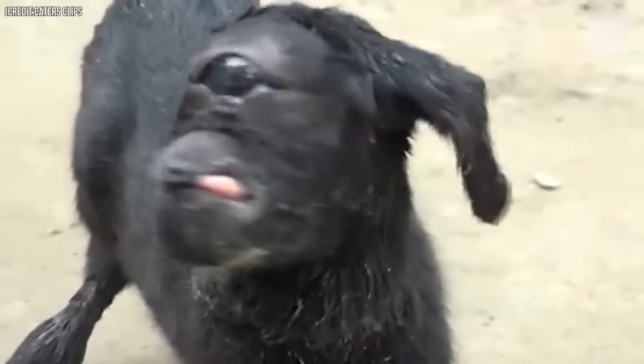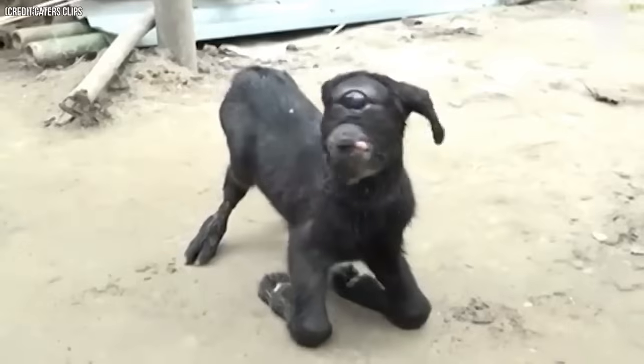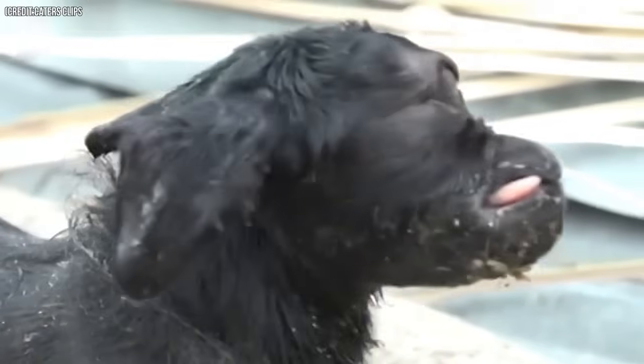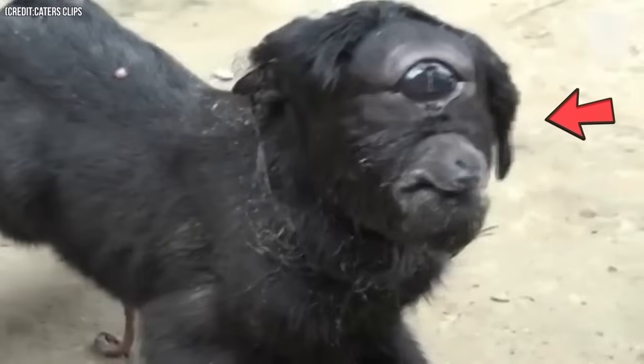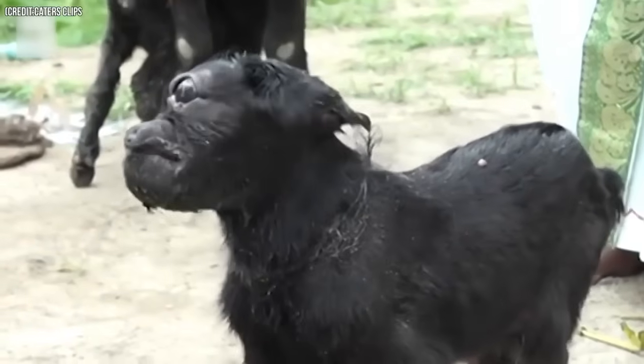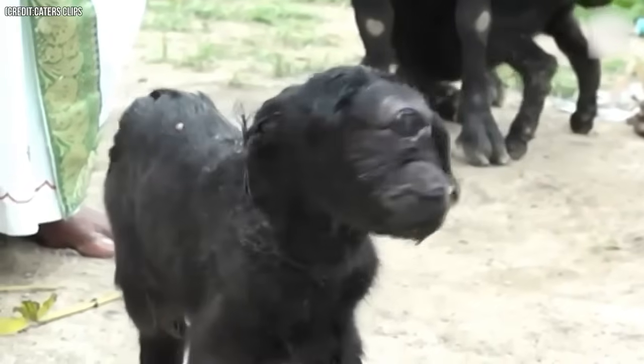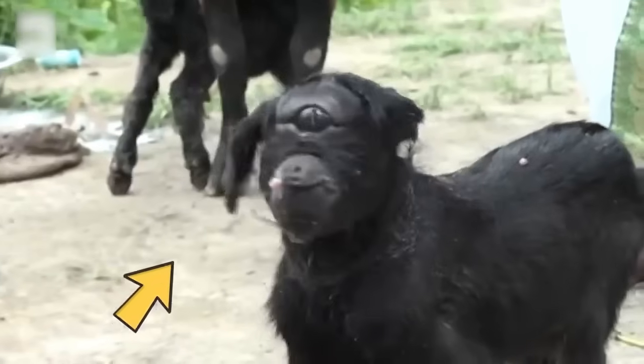Number 36. This village in India saw the birth of a one-eyed goat, also known as Cyclopia. Most goats with this condition don't survive long, but this little one defied expectations and gained international attention. Initially, it was predicted to live only a week, but it surpassed that by far, capturing lots of interest. The farmer who witnessed its birth believes the goat will bring him luck.